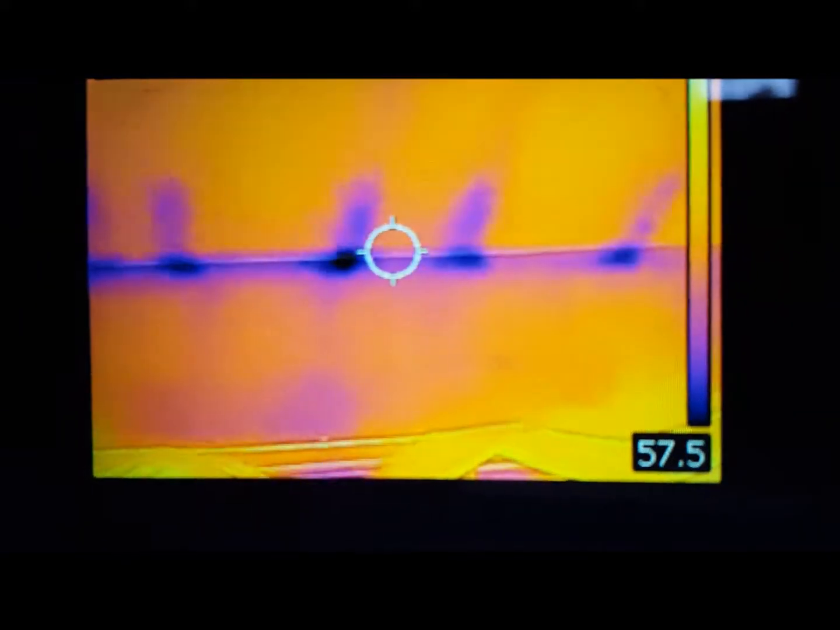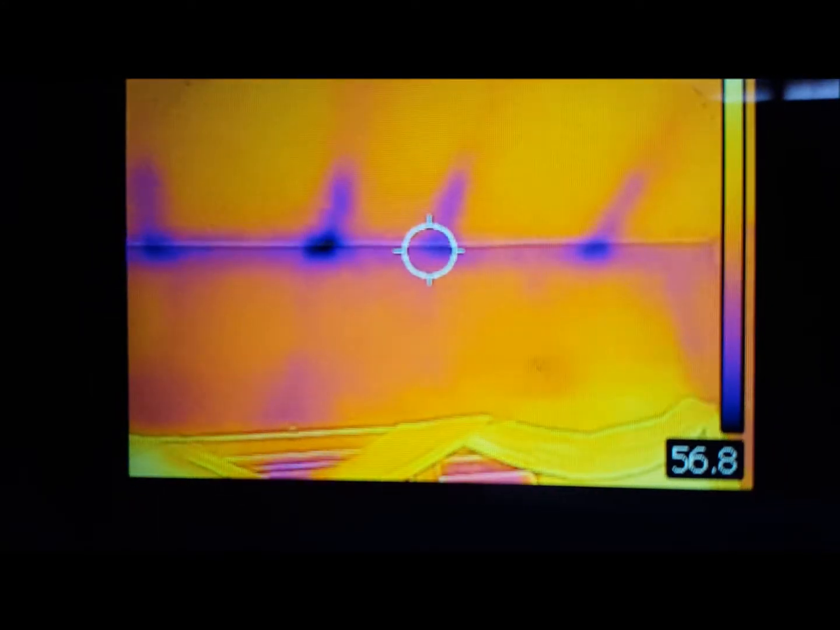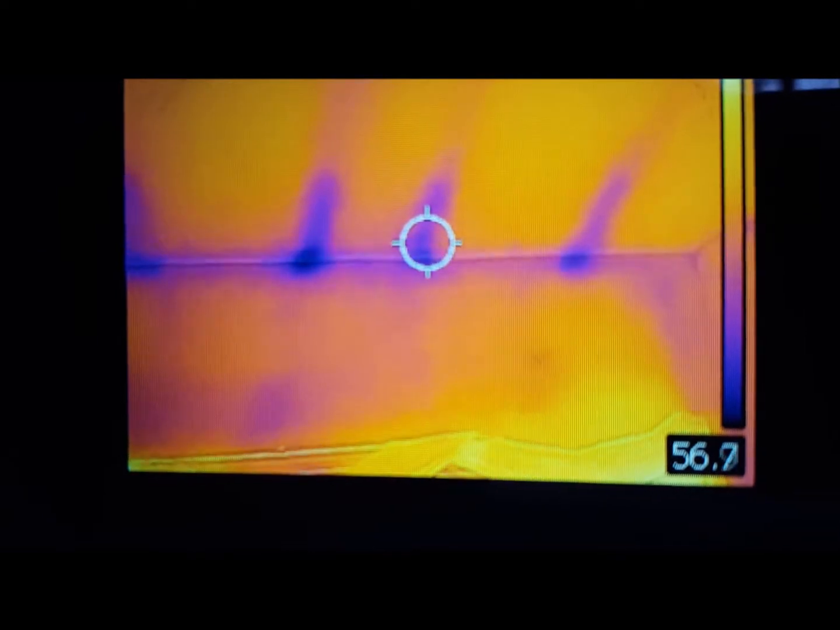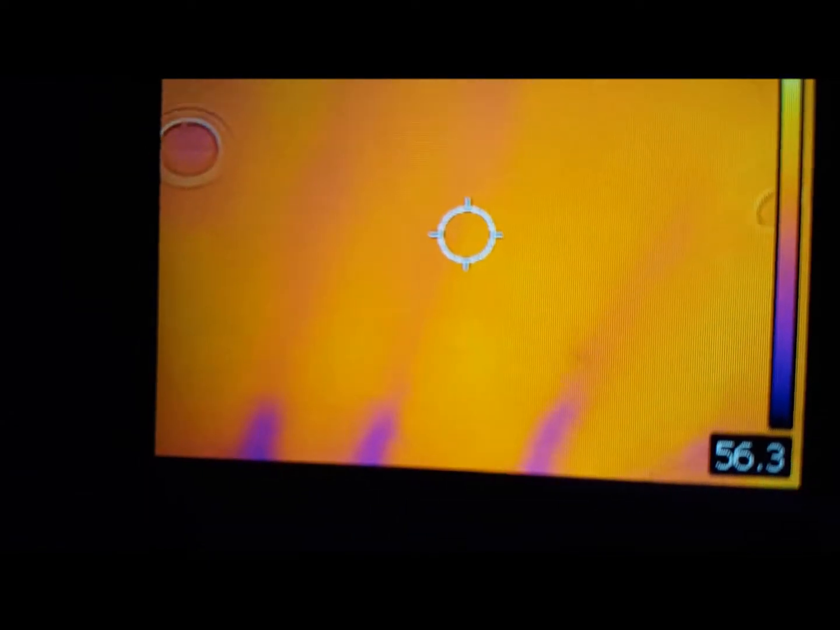Another thing I like to use this for is to find bare insulation or lack of insulation spots in a roof and wall system. Here, this is exactly what I would expect to see. The purple lines that go up to about there from just following the center dot and then trail on off, that's the actual framing of the house.